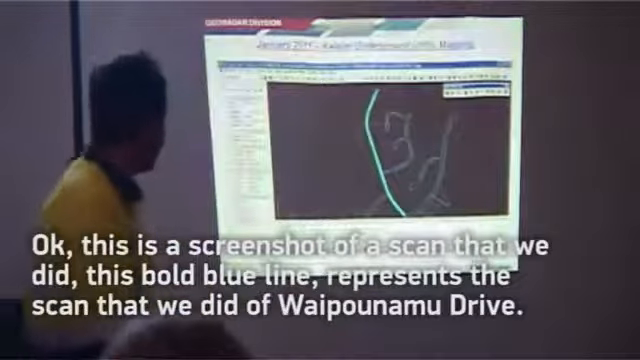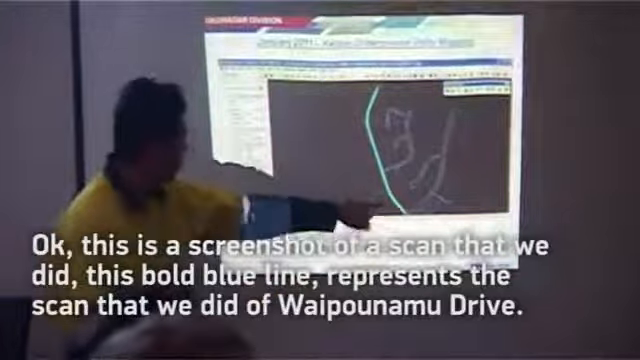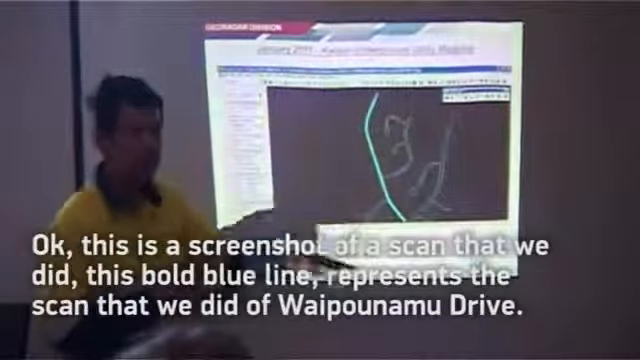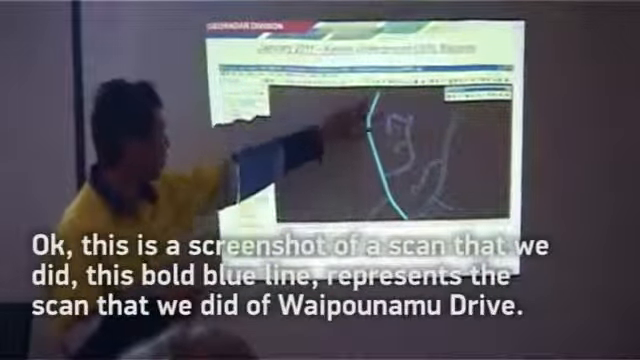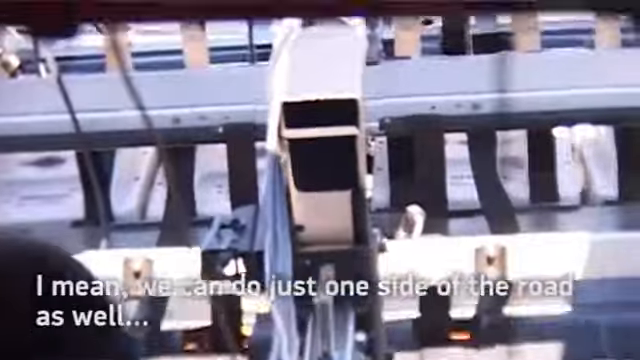Okay, this is a screenshot of the scan that we did. This bold blue line represents the scan that we did on the Waipunamu drive. When we're on the road, the plan is to go close to the curb, right? Yes. So why did you actually do the middle of the road as well? I mean, we can do just one side, it's no problem. We just decided to do that.